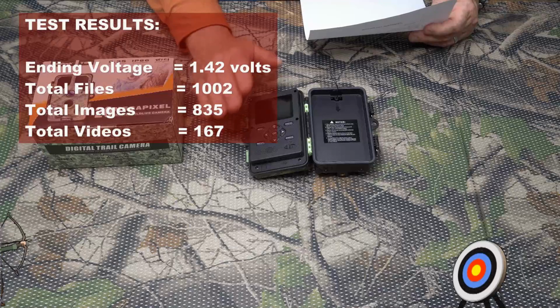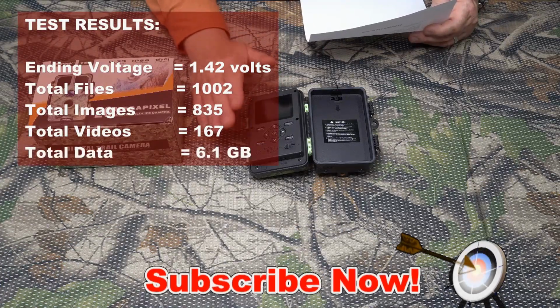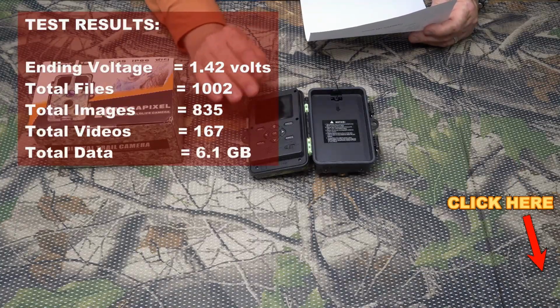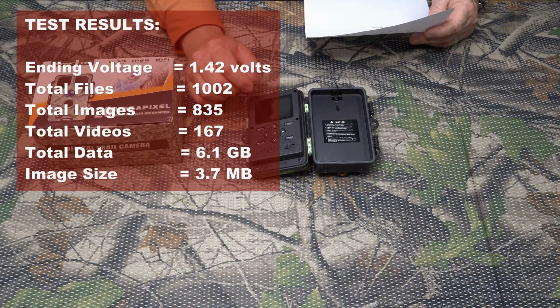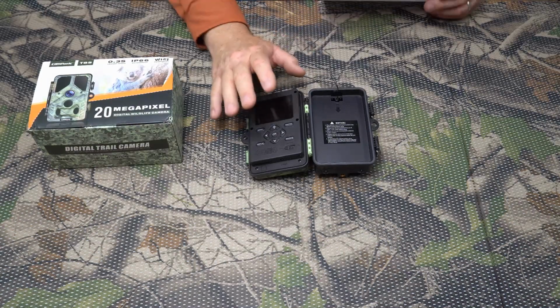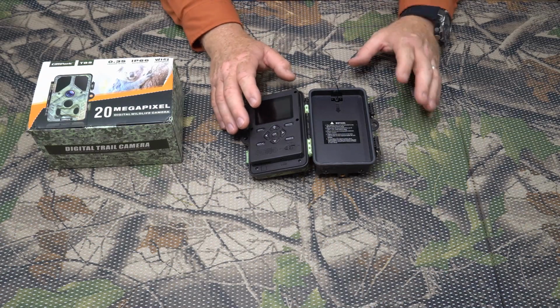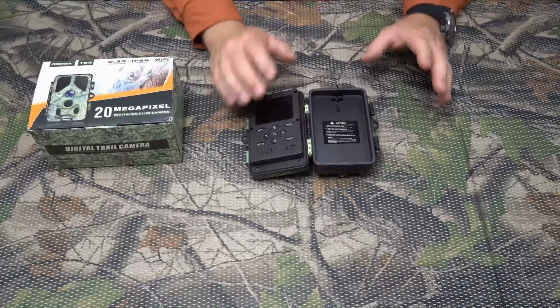The total data size that was written to the card was 6.1 gigabytes. Okay, that's a lot of data to write. Each image size was an average of 3.7 megabytes. Video size was 1.2 megabytes per second of video. That's a good video size for this size camera in Ultra HD. Alright, so those are the hard stats for the camera during the testing. Now, let's talk about the actual things that matter, which are the images.